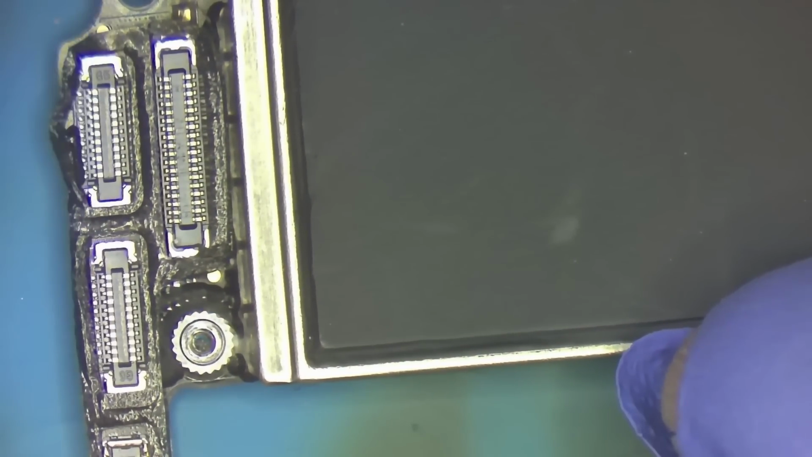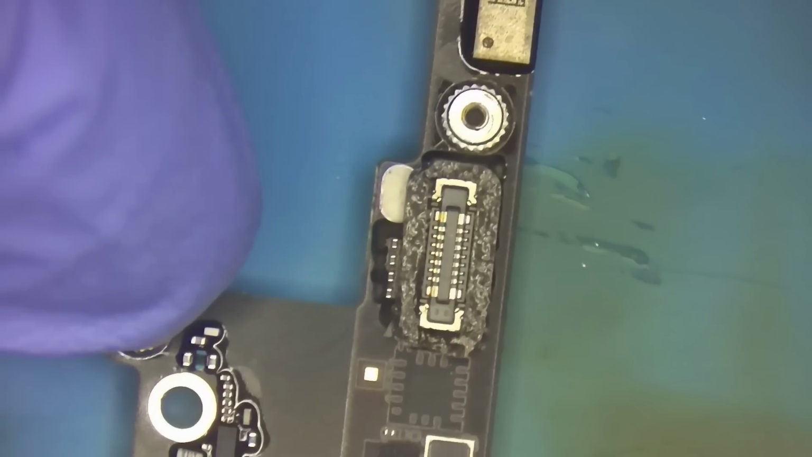I mean, this is a very clean iPhone 7 Plus, which may also be why this customer has not requested data recovery, but repair. They know that this really should be straightforward. A lot of times on the iPhone 7 Plus, these capacitors back here wind up shorted. We do have a little flake of something there.